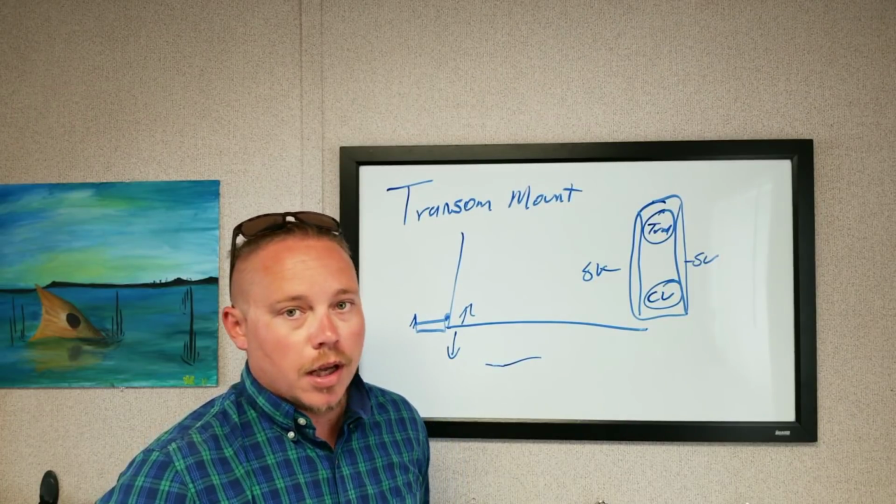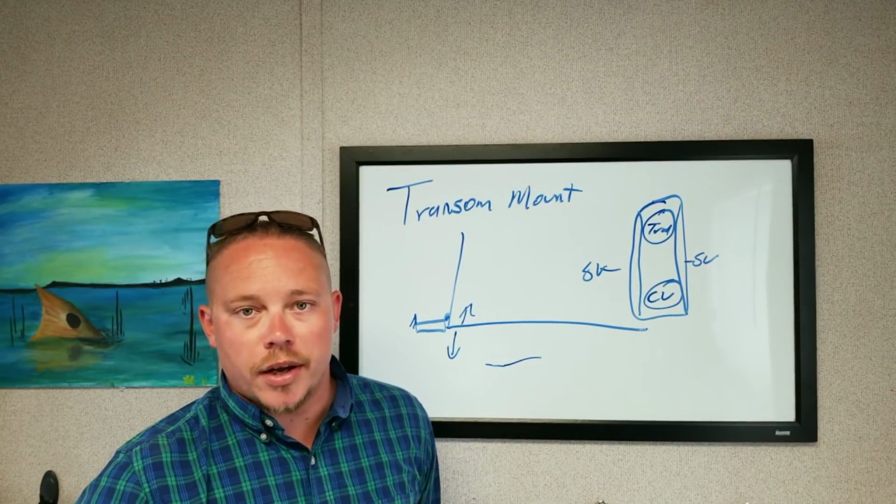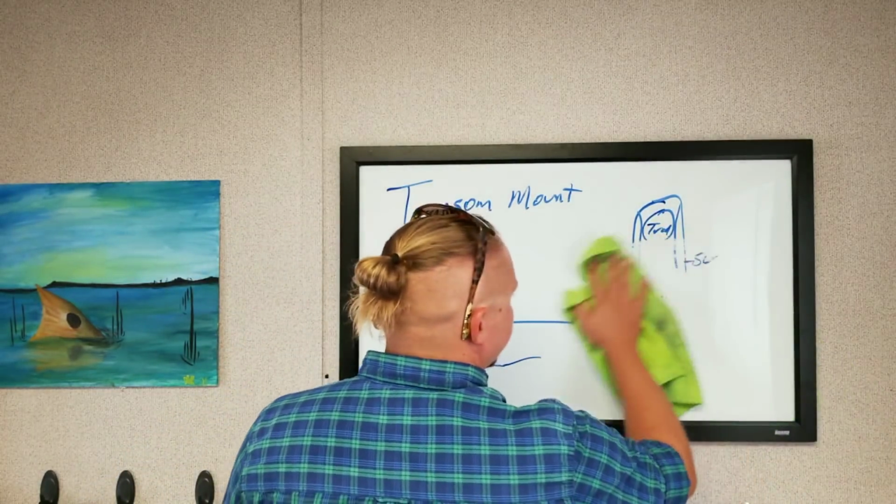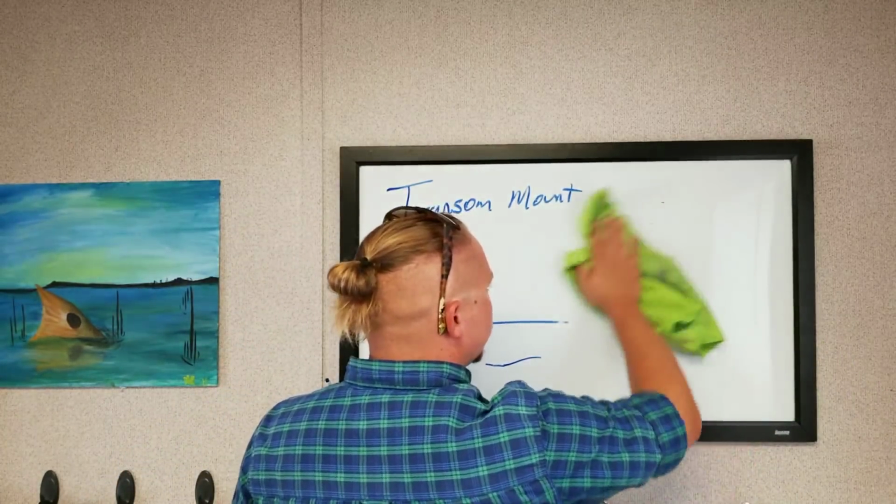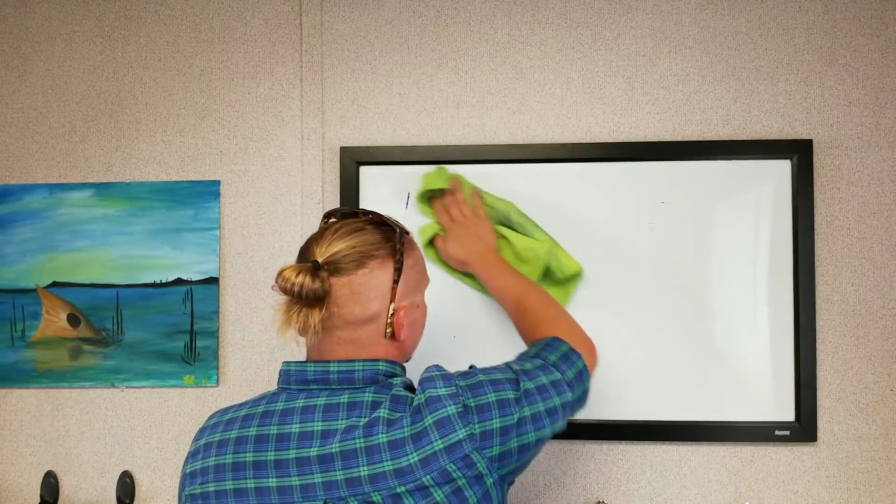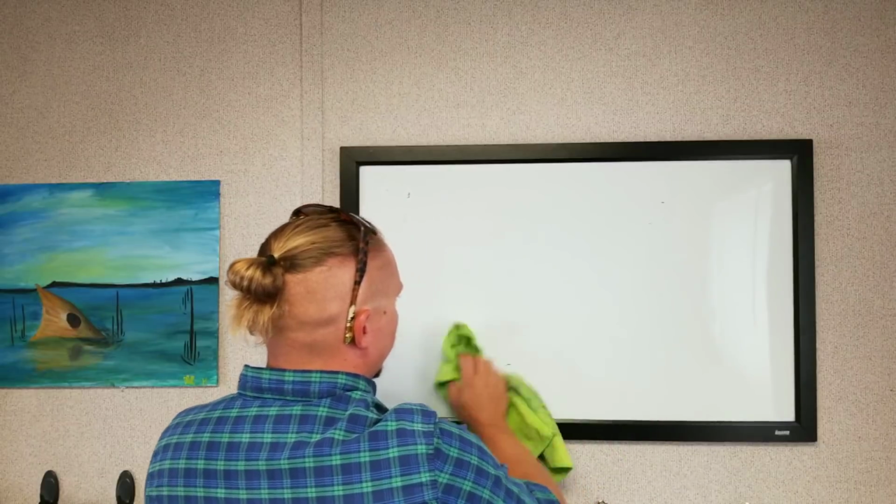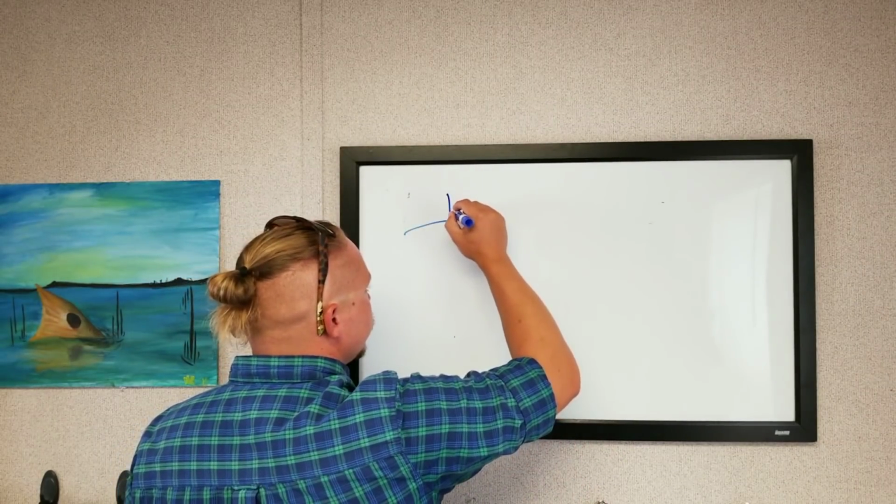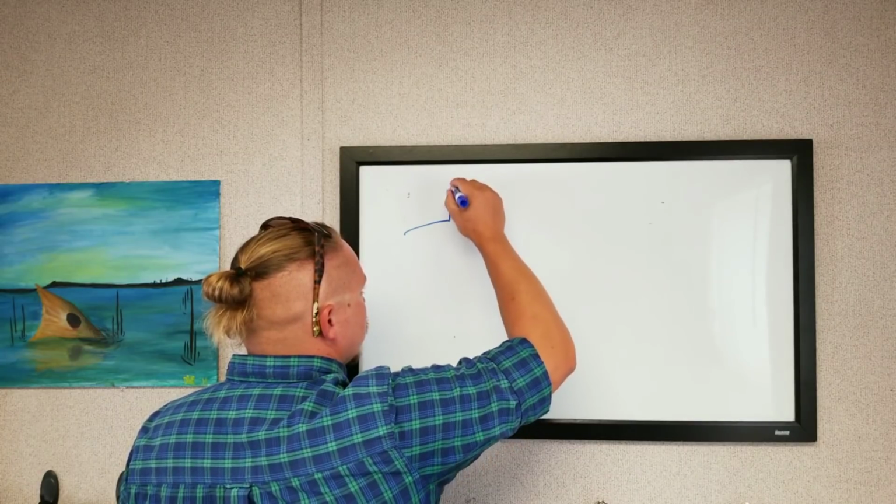Now, let's look at the transom mount transducer and how each of the sonars work. From my transom mount transducer, we're going to look at it 2 ways. The first one is here. It's on the back of the boat. Let's see, this is my boat.